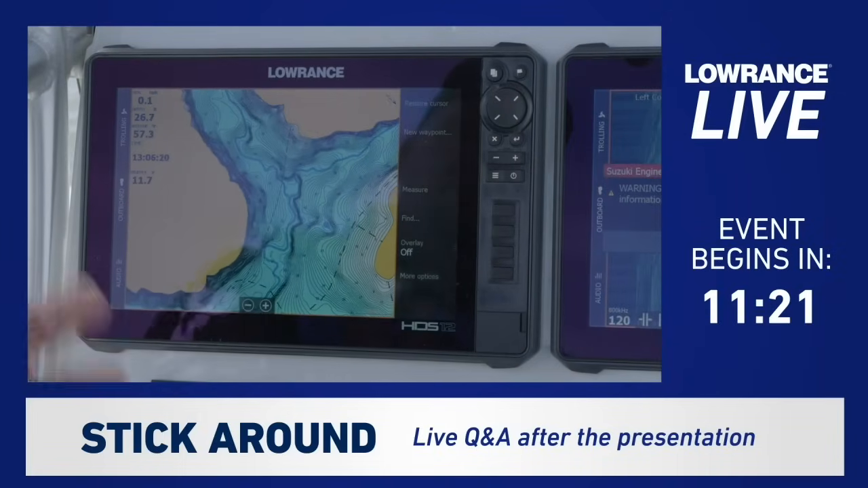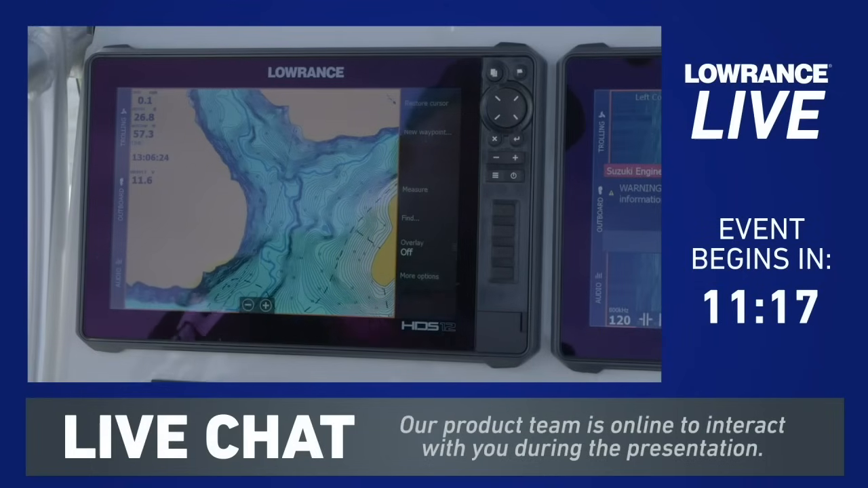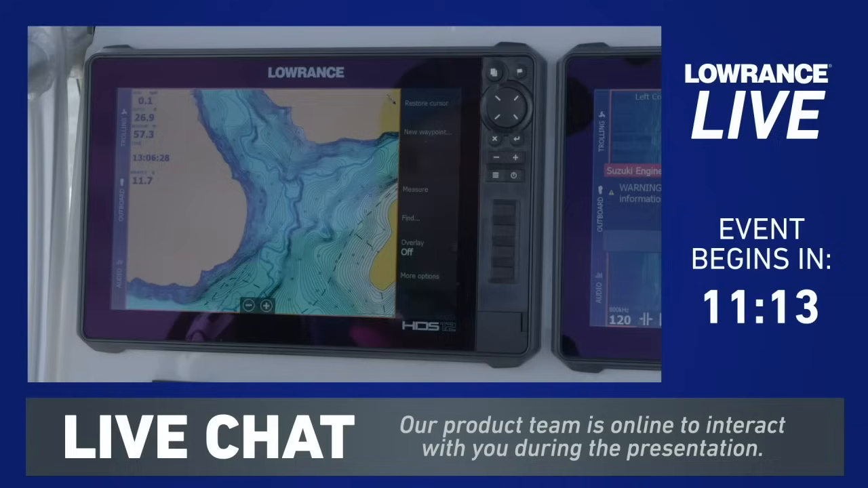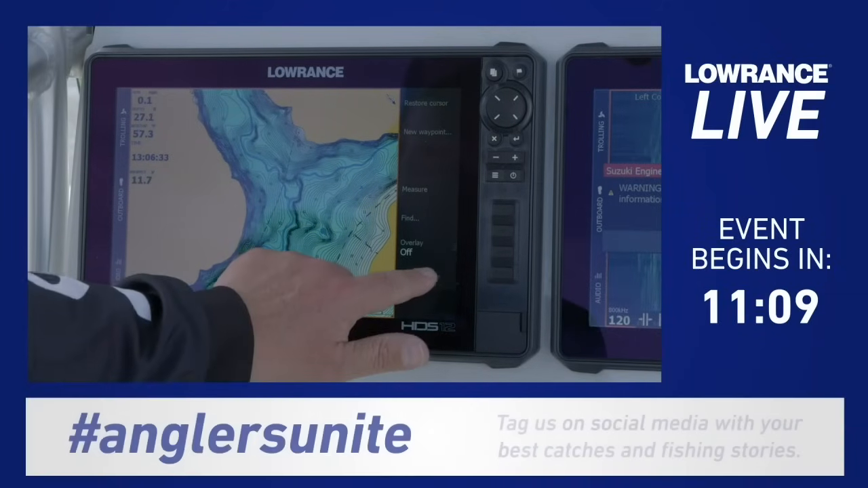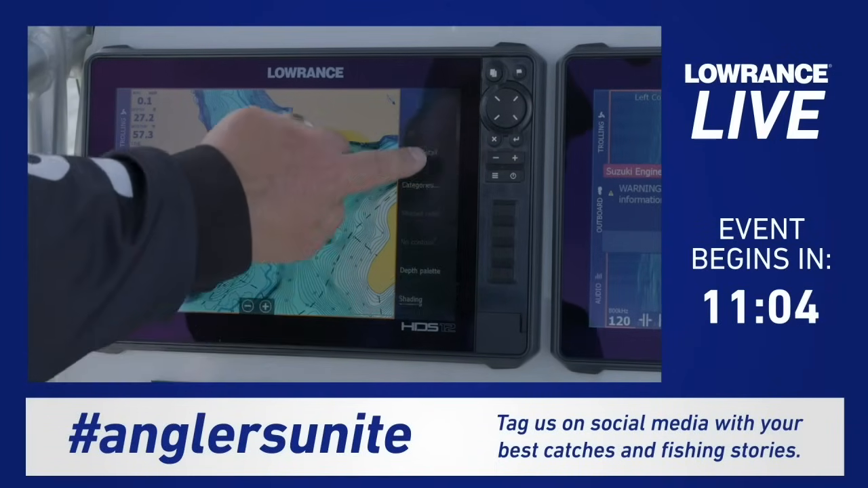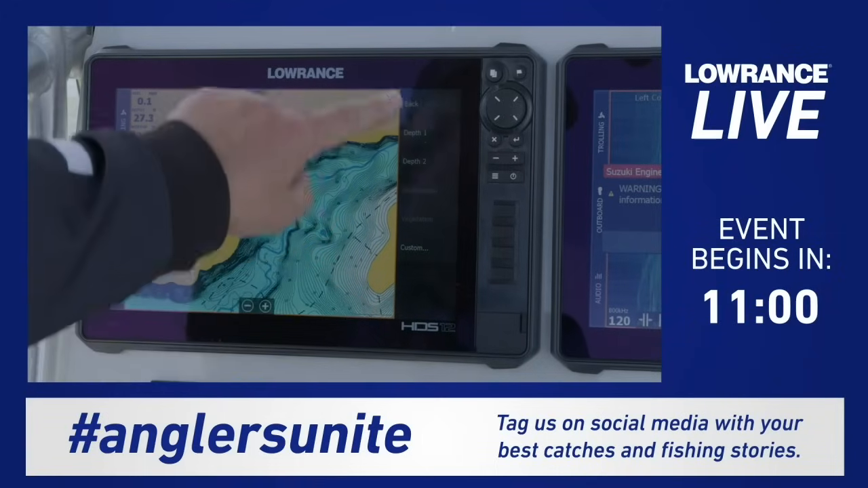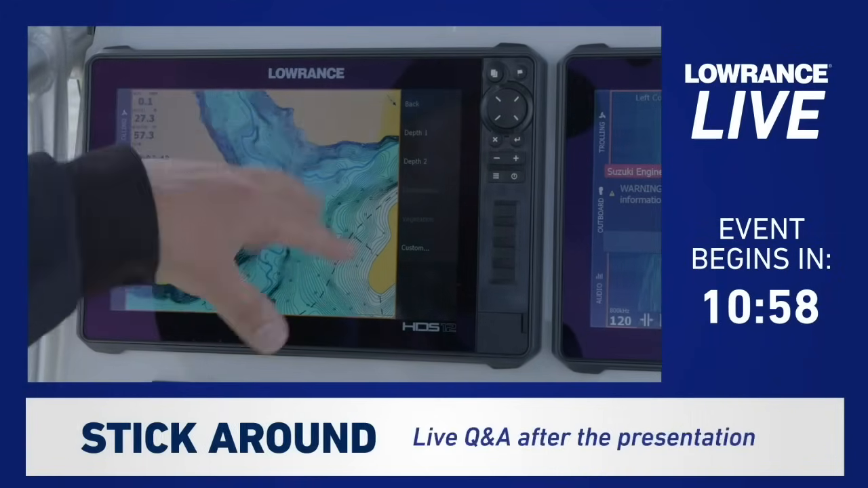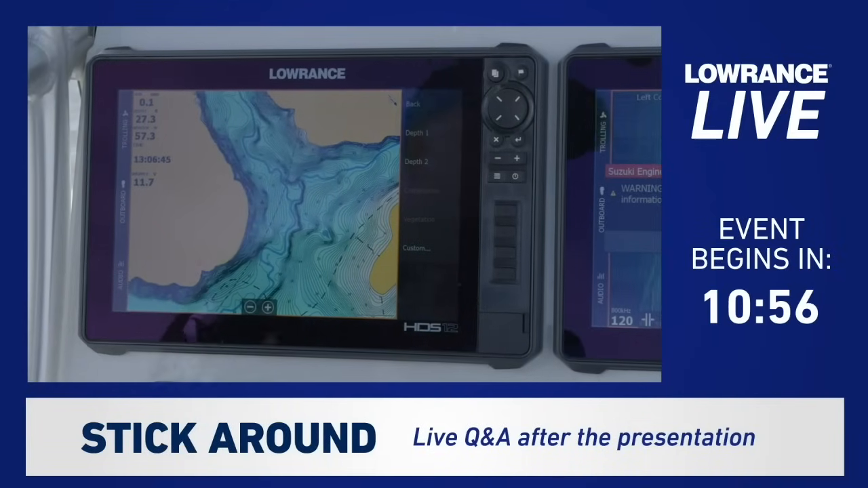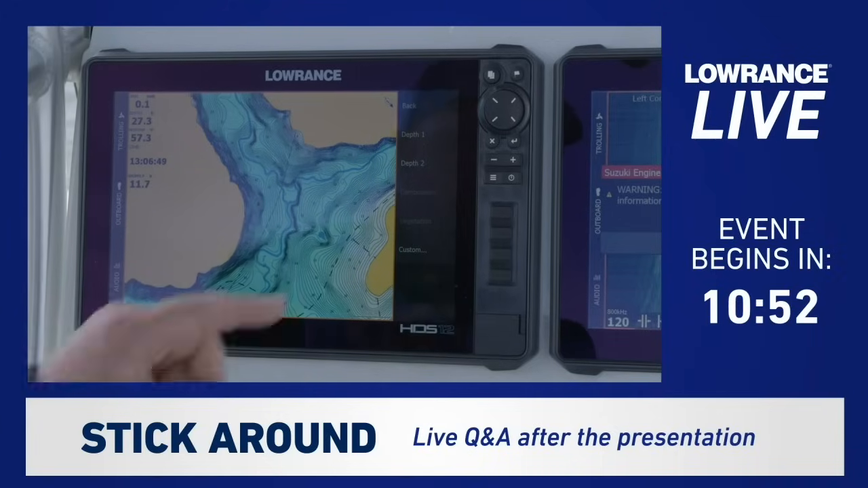Okay, so now I'm going to show you how to set up the custom depth shading on your unit. Now remember, the important thing that you need to know about this is you have to use one of our C-MAP cards to get the custom shading to show up. So we're going to go under more options. We go to chart options, and then we scroll down just a little bit and you can see where it says shading. I'm going to go ahead and touch that, and you have depth 1 and depth 2. So this is great because you can have two different palettes set up and ready to go however you want to do it.